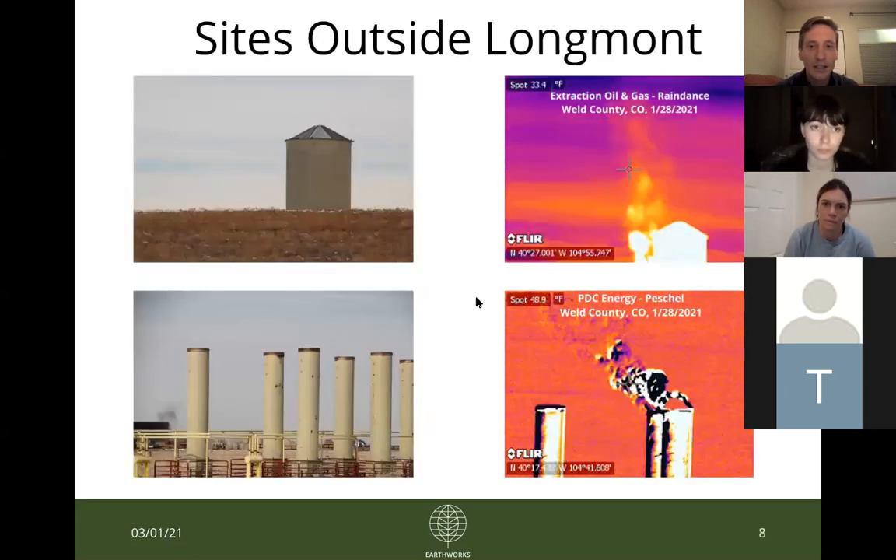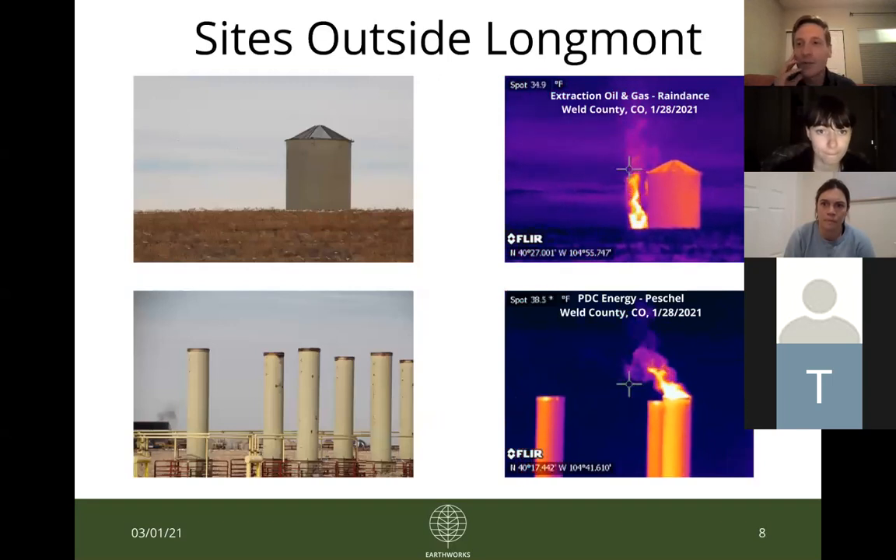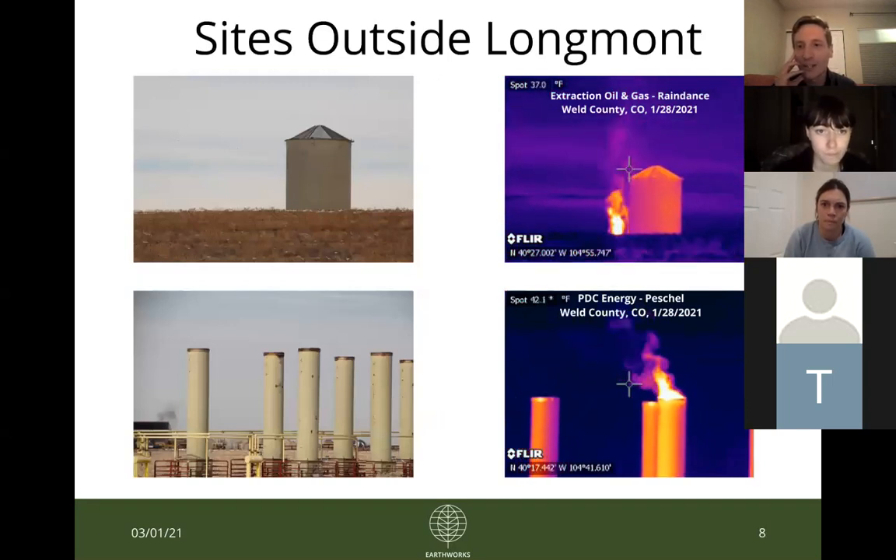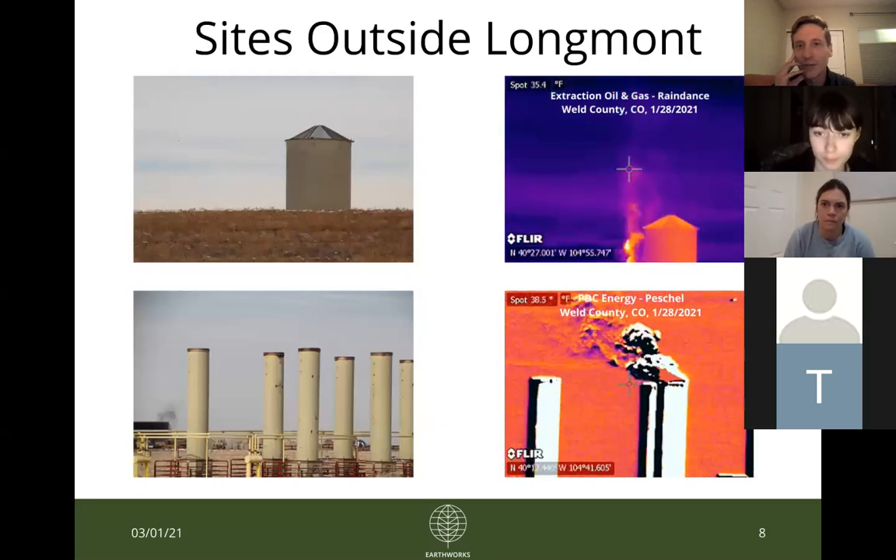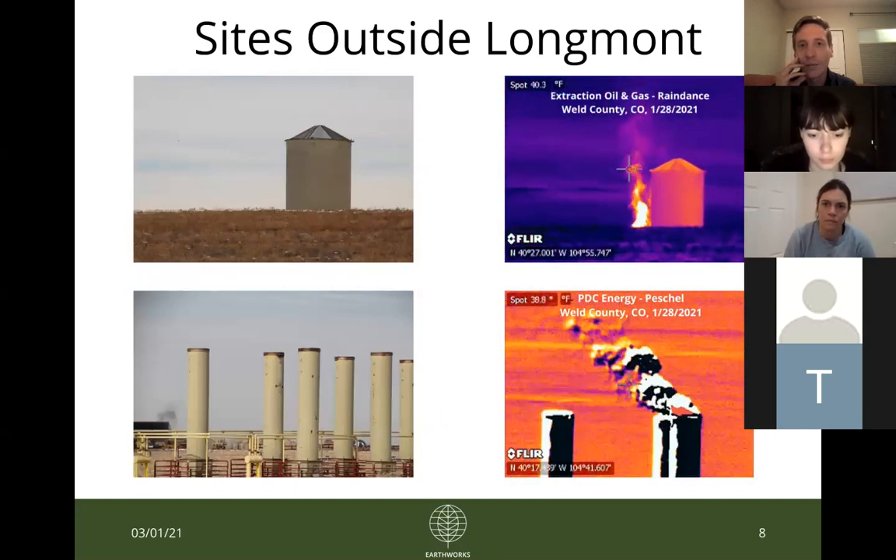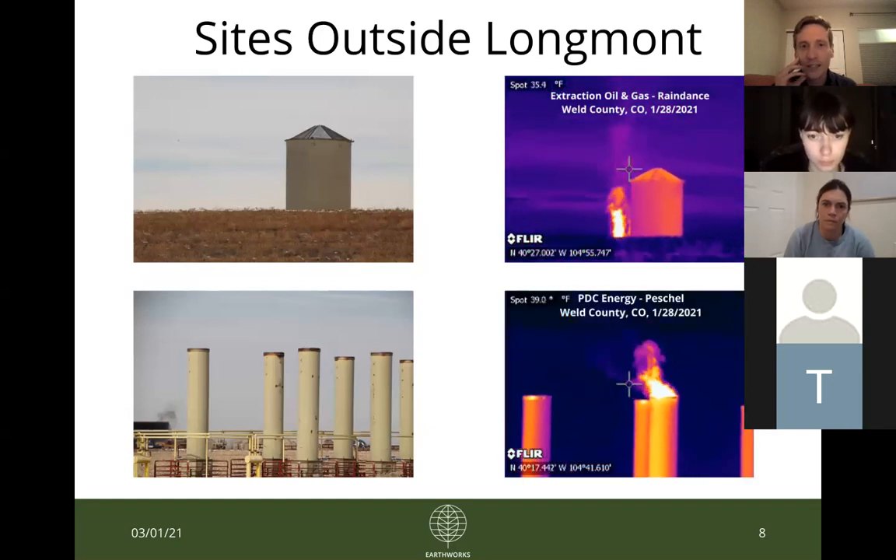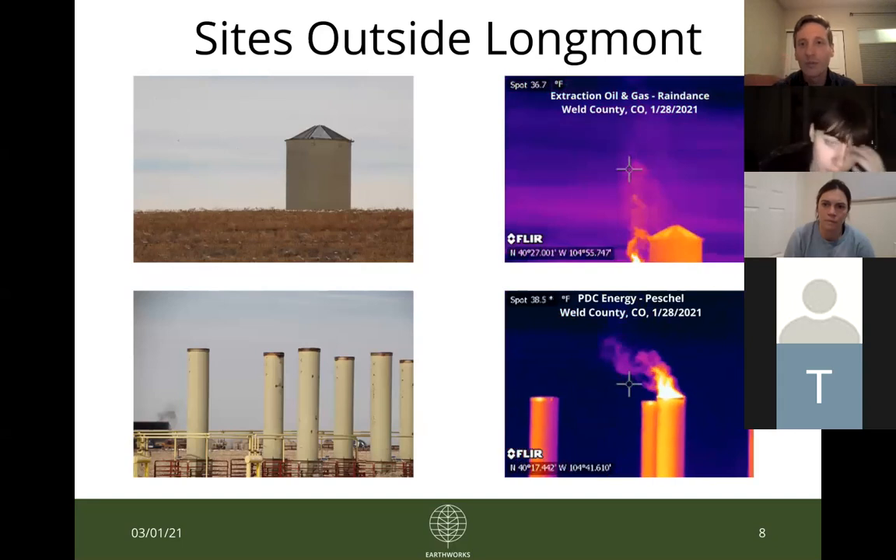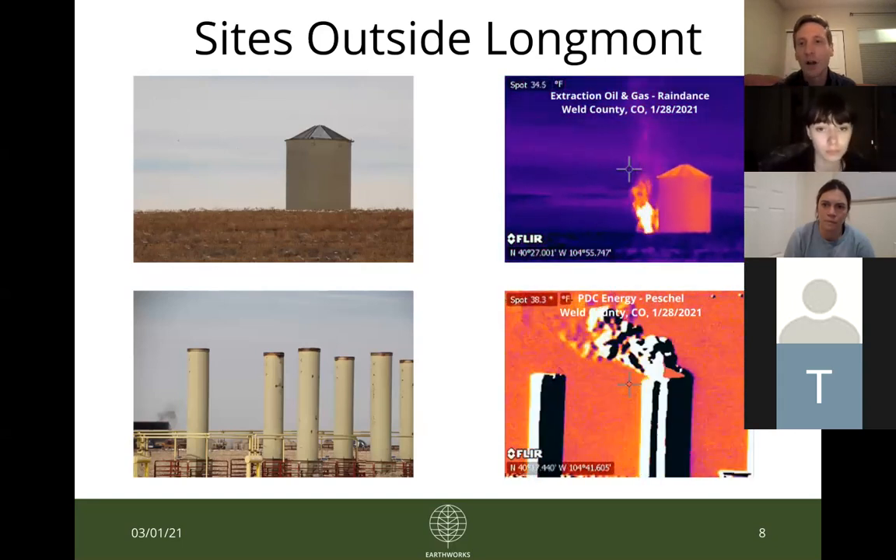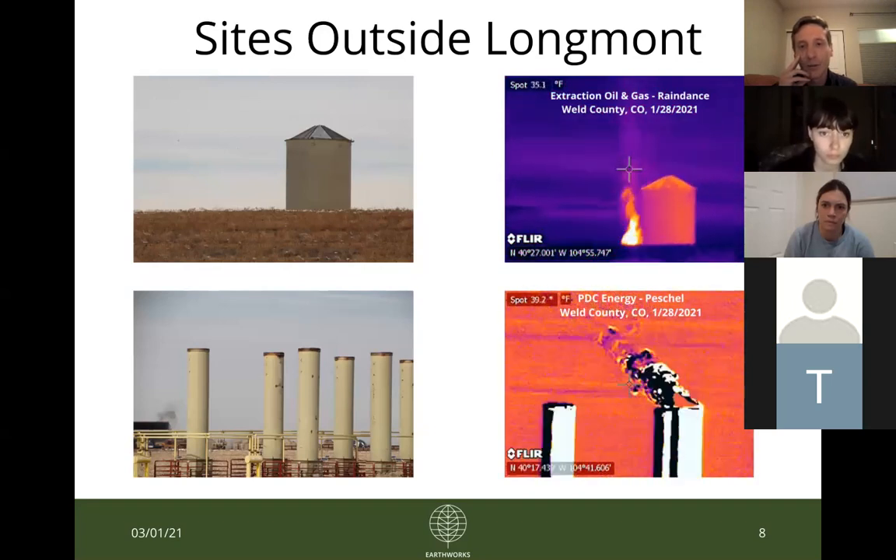And then these are not from Longmont, but I like to include other OGI, especially if people don't have as much experience looking at our footage of other sites. These were also from our round of field trips in January, the top one in Windsor, where you can't really see where those plumes of emissions are coming from, but it's some smaller flare stacks behind this larger combustor behind that earthen berm.